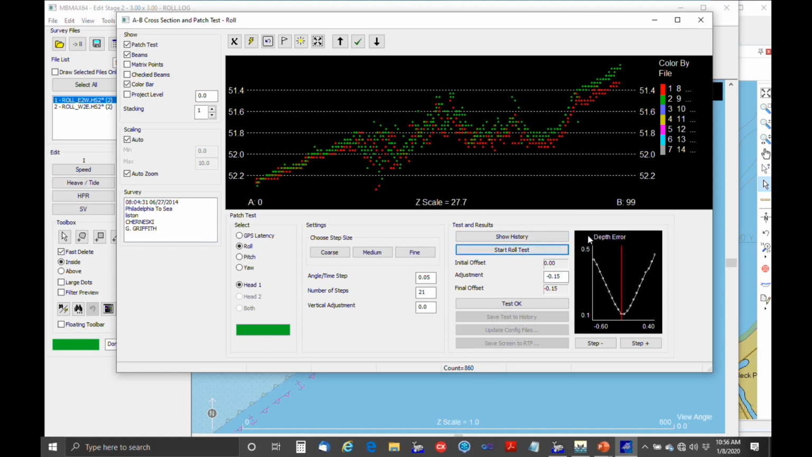Okay, so we're resolving this down to 0.05 degrees. Let's say we wanted to go to a 100th of a degree. So we can do that. We can enter anything in here for step size, and we can change number of steps too. Say, let's do 51 steps and start roll test. So here's the result with that.